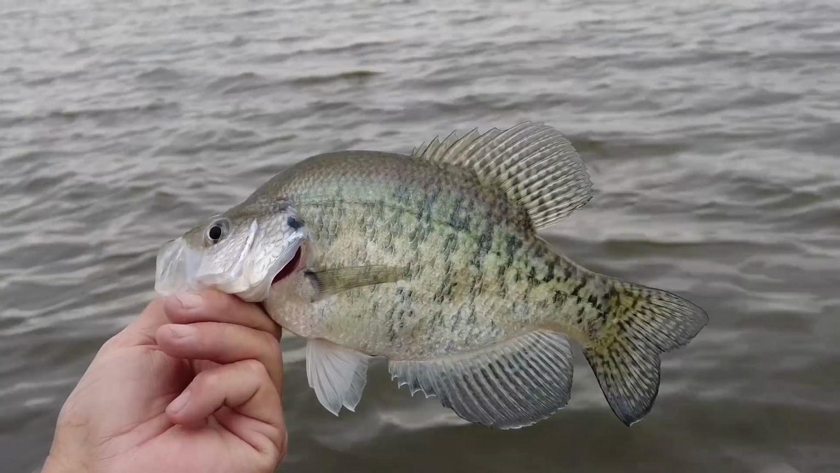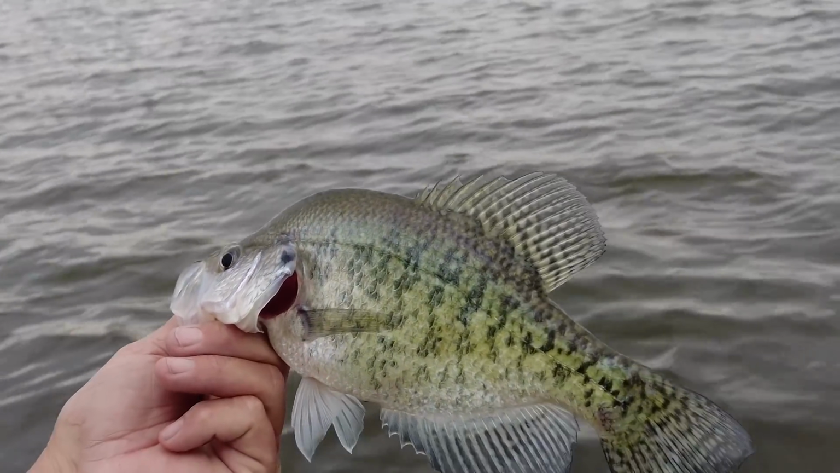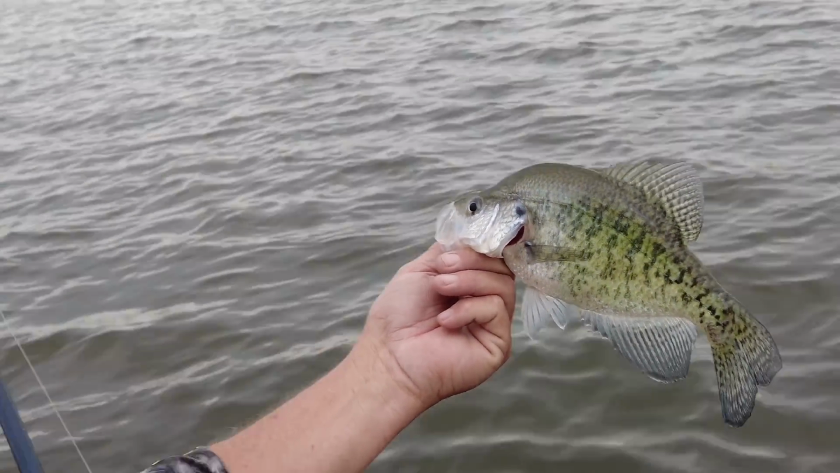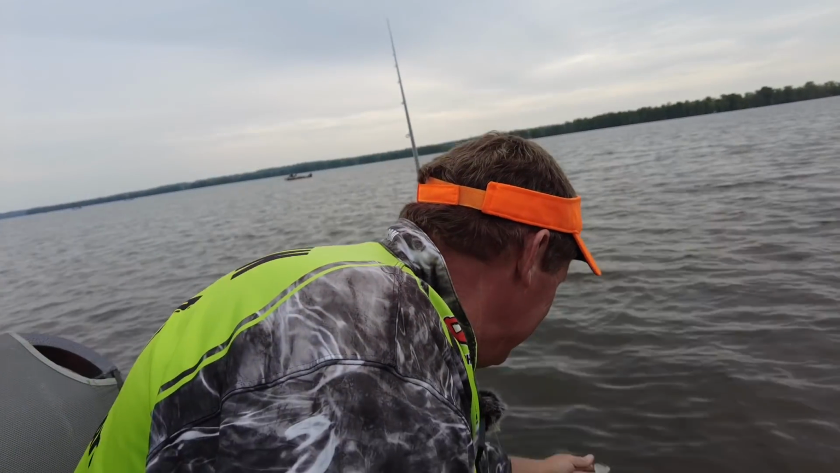You know, those big old fish, I kind of tend to let the big fish go. Yeah, so I want them back in the lake. But that 11, 12-inch crappie, that's perfect eating size. That's perfect right there. But we'll put it back down there. Let's catch another one. Let's do it.